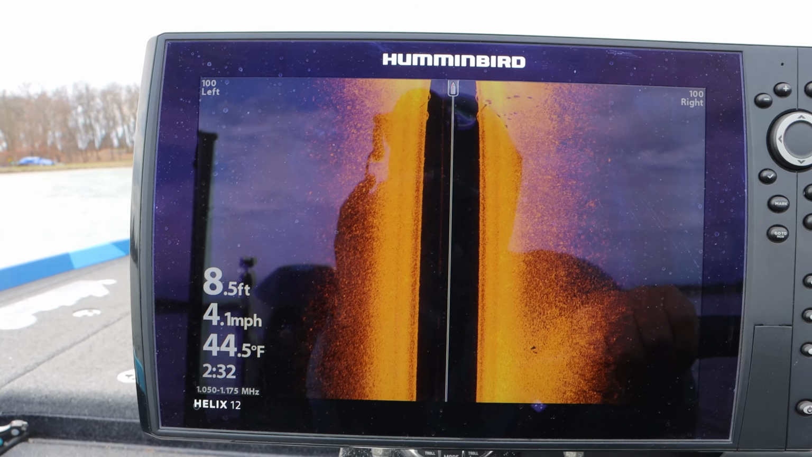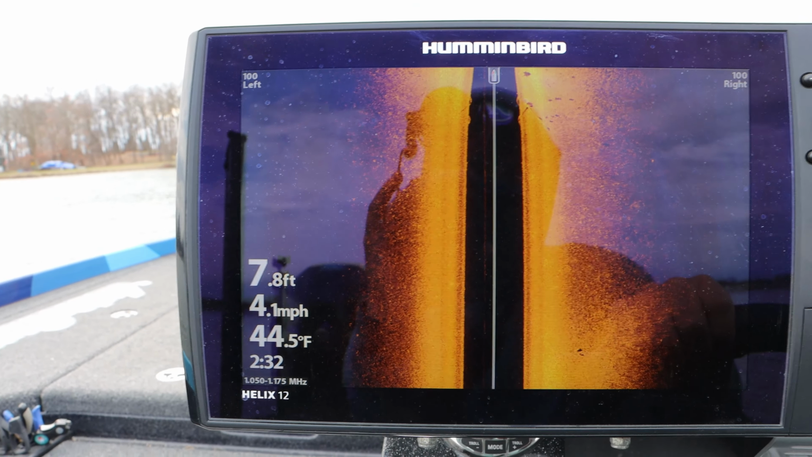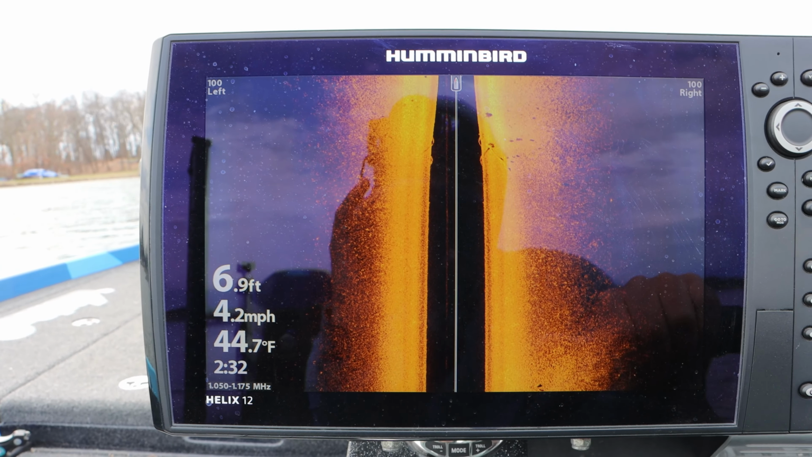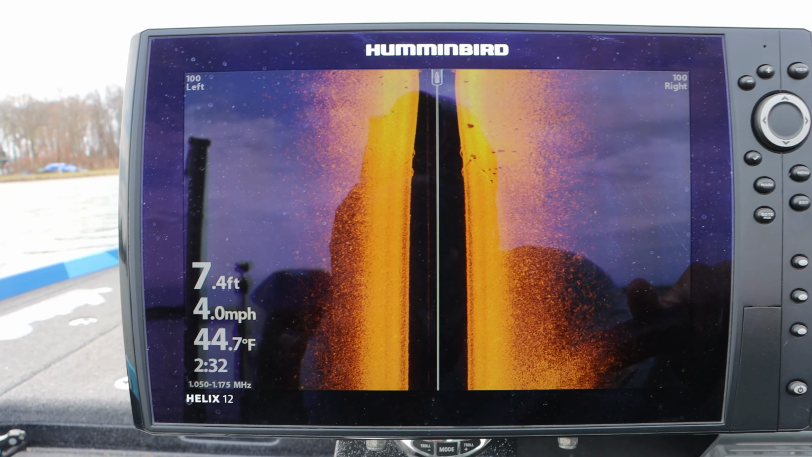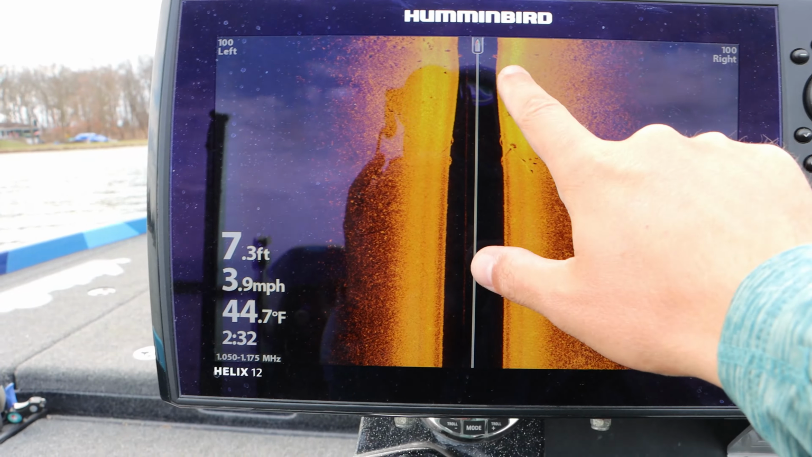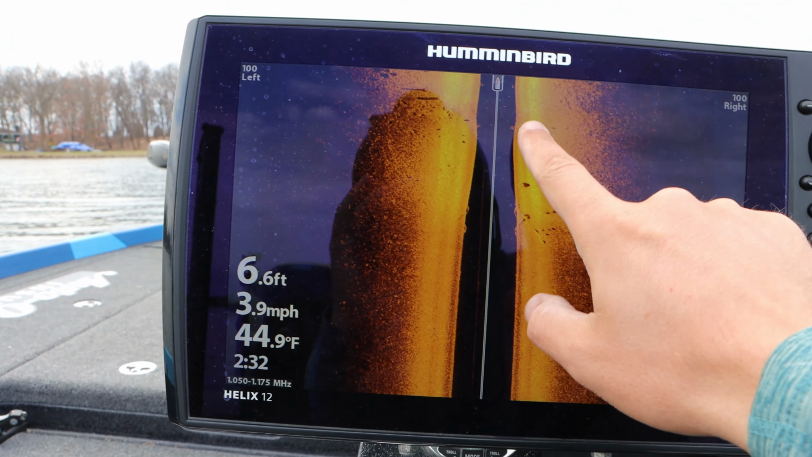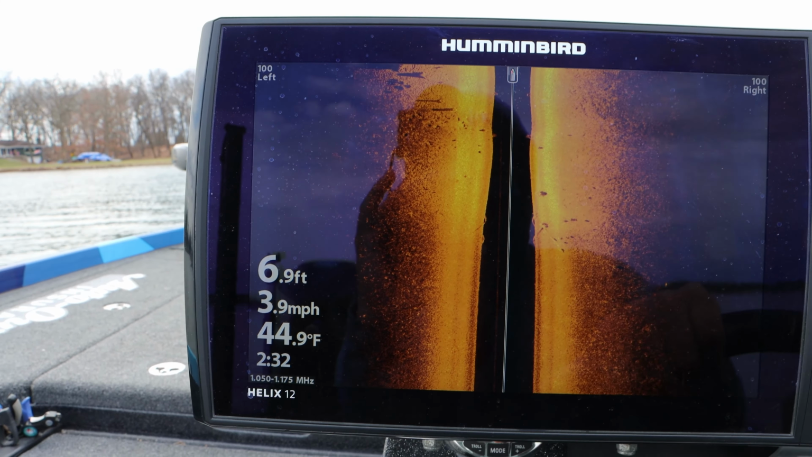You can kind of see it starting to come in right now. There is some wood on it, but you can see how much brighter that is than even that down there. Just that little change is all you're looking for.